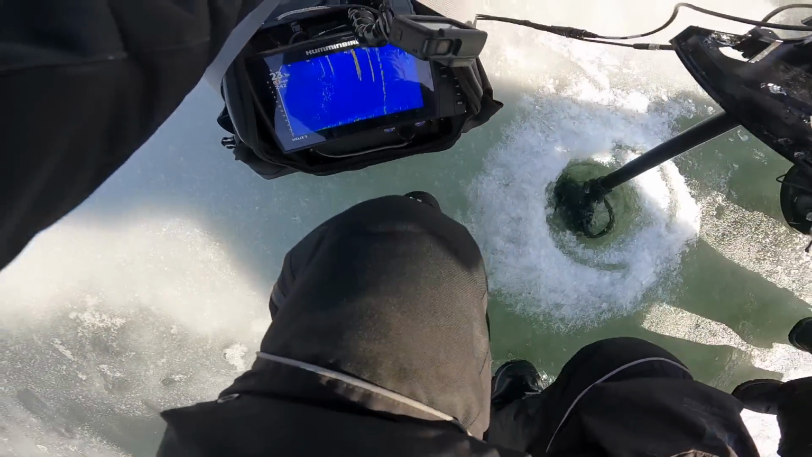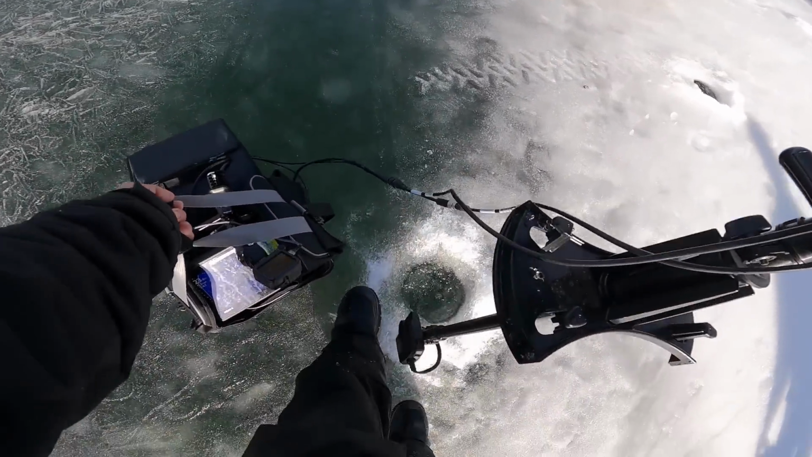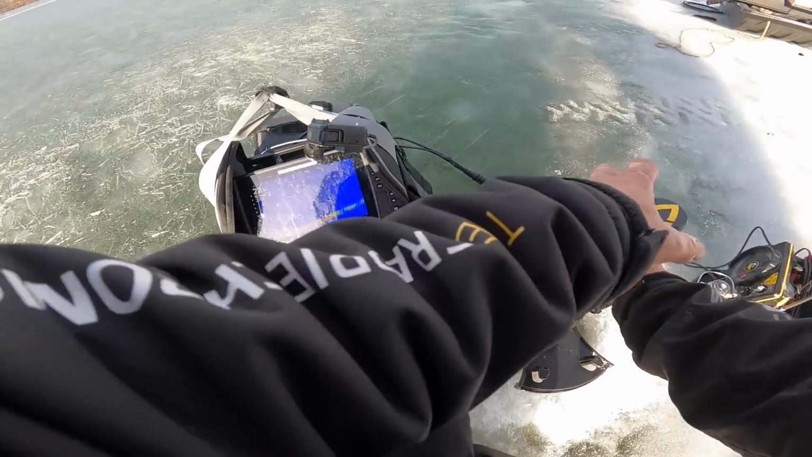There they are. That's the pack of big ones. Yep. Where are they, under those holes? Might be. Let's get over here. Well, this is the school of really big ones. Oh yeah, that's them. Right here. Right under your hole. And right there under that hole.